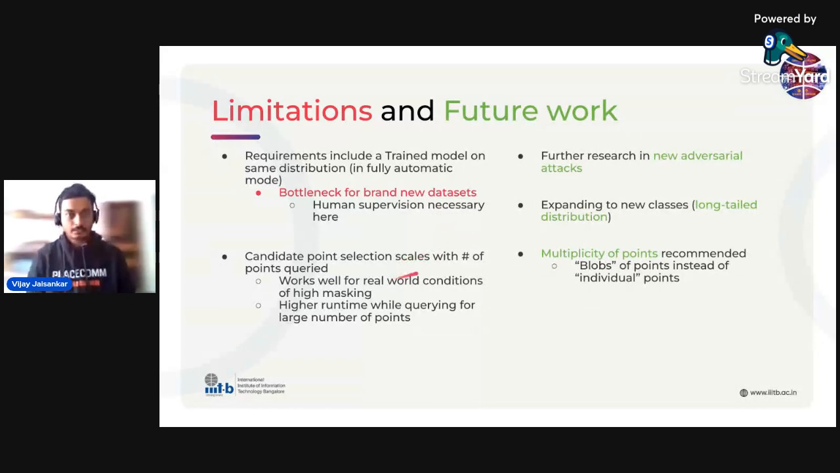Our future work involves further research into new adversarial attacks, including the bit flipping attack and expanding on that, and also expanding to new classes and tackling the long tail distribution of class labels. And lastly, one great suggestion from a reviewer is to look at multiplicity of recommended points. We are recommending individual candidate points. Their suggestion was to recommend blobs of points, and the annotators, or the humans, would label the entire blob. So that is also something that we would like to look into in the future.